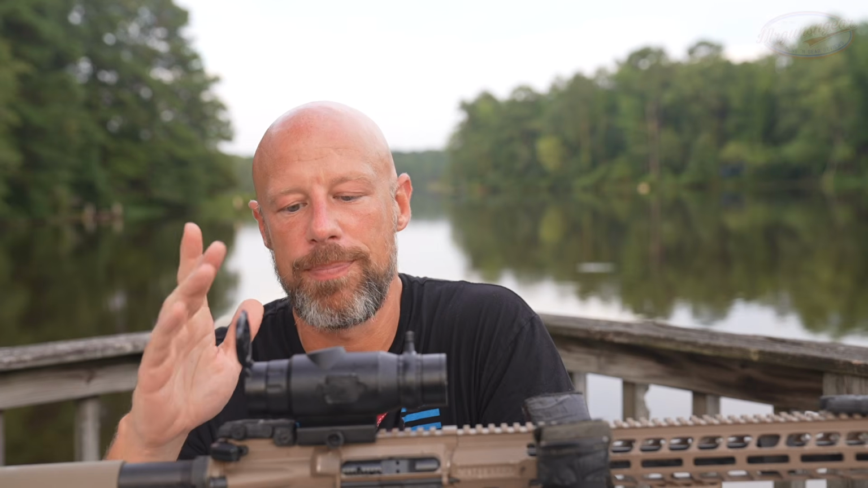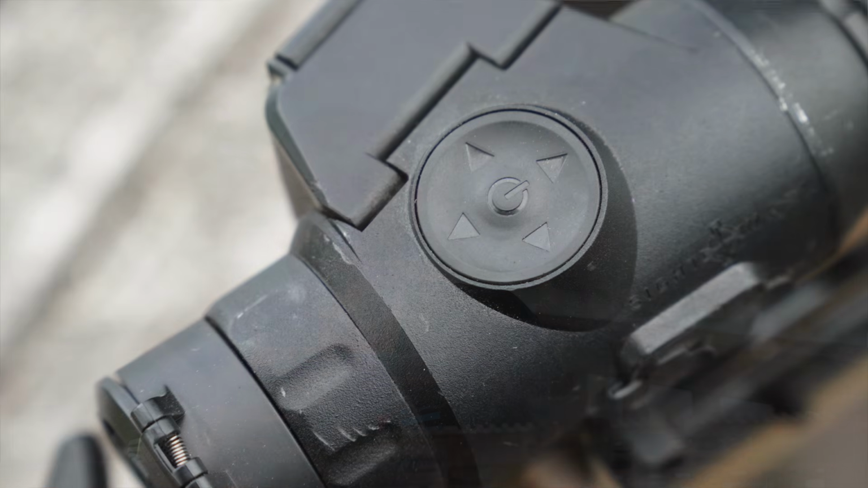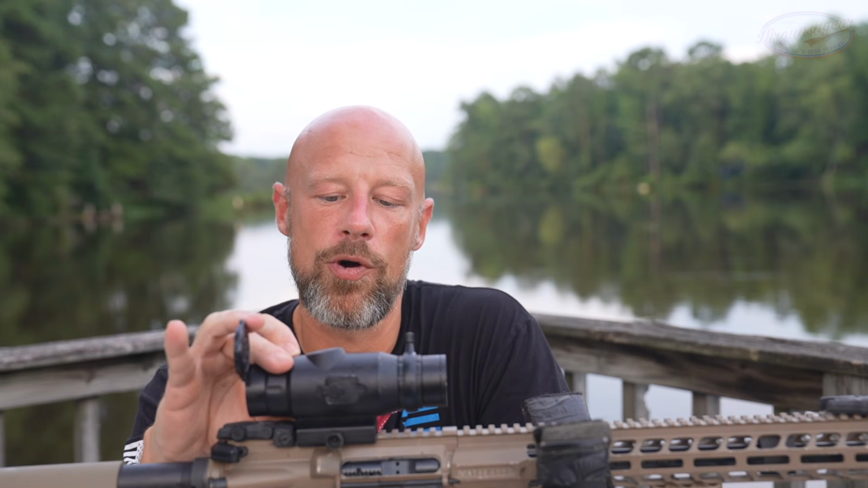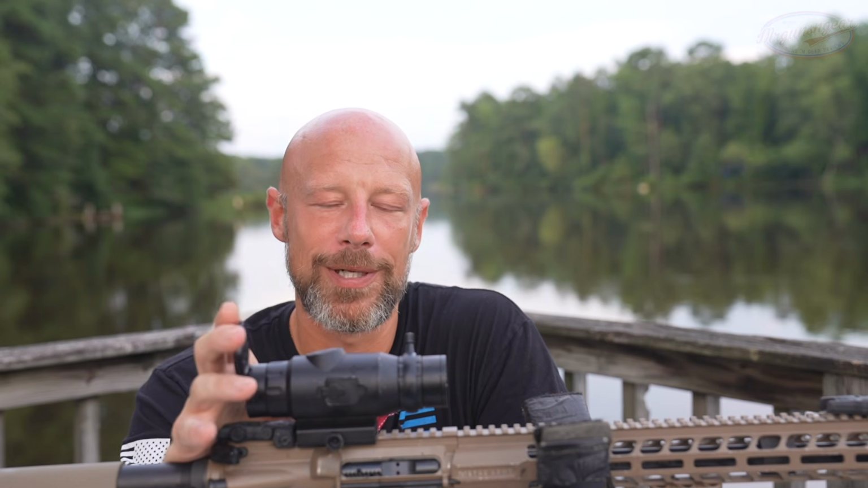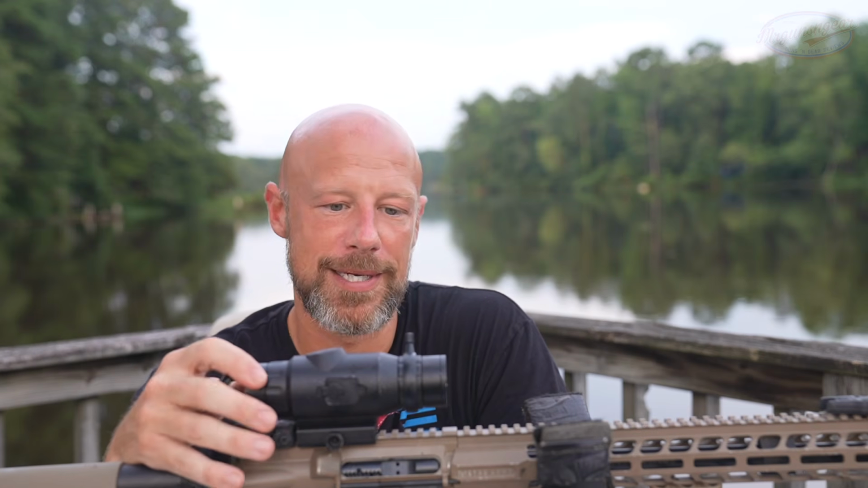Our menu is insanely simple. It's honestly one of the biggest pros of this scope, in my opinion. So we have obviously our forward back button, left and right button, and then the power button is also the menu button and things like that. So in terms of actually using the menu, which we will do here in a second, it's probably the easiest thermal I've used to date, which is important because, again, I think this scope is something that's going to be used by a lot of new folks getting into it. So you don't want something that's a little bit more complicated than it needs to be, like a lot of thermals are, and this is not that for sure.